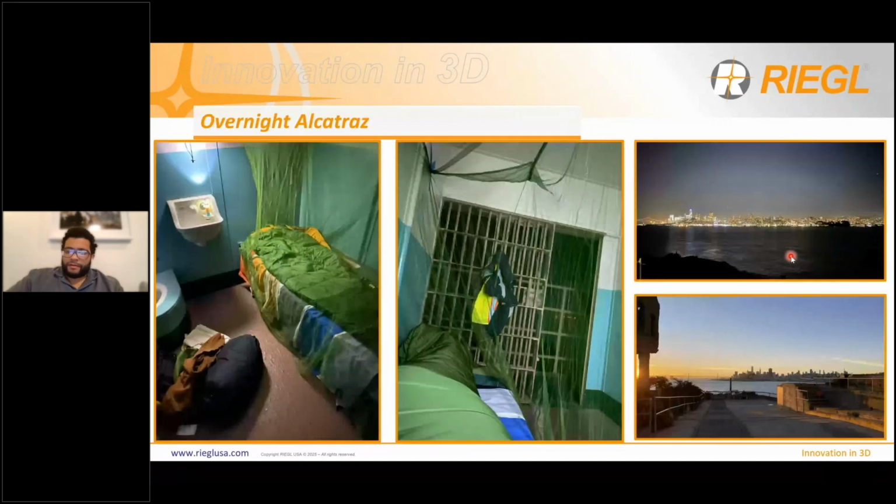This is my sleeping arrangement when we were on the island. We had a cell, a spring, a sleeping pad, and a sleeping bag. I brought a nightlight, a mosquito net, stuff like that. And this is what the first night looked like, just me laying in bed here. And this was the San Francisco skyline at night and in the morning.